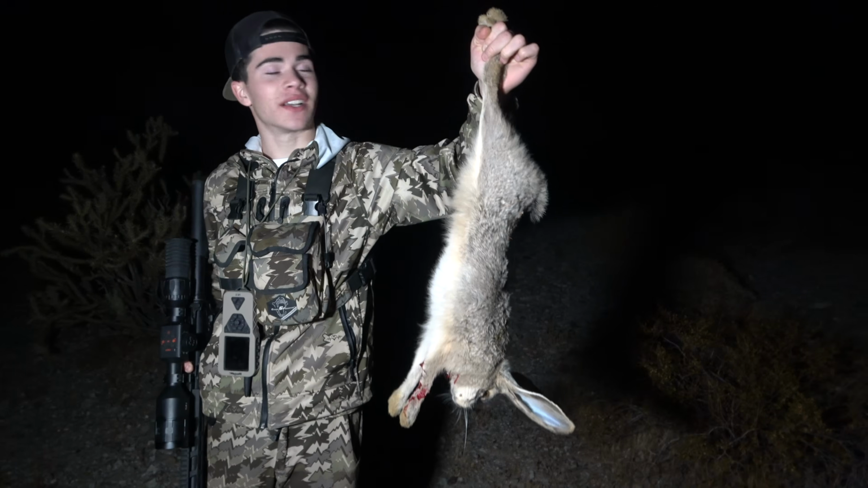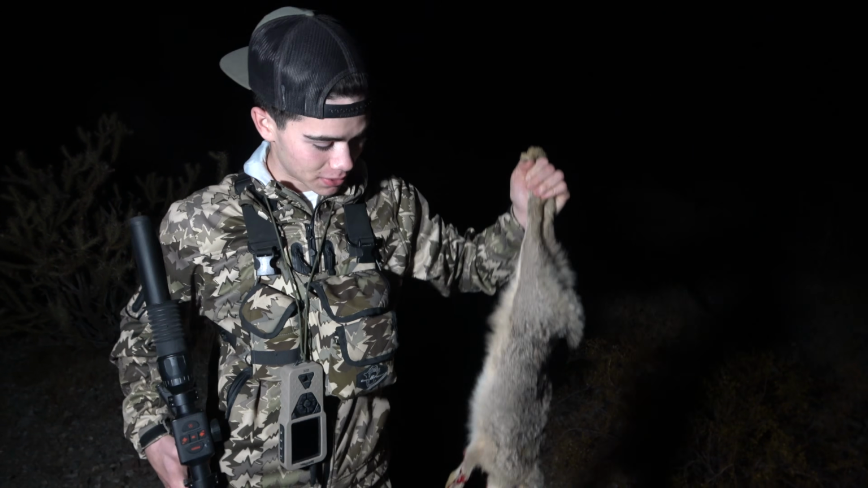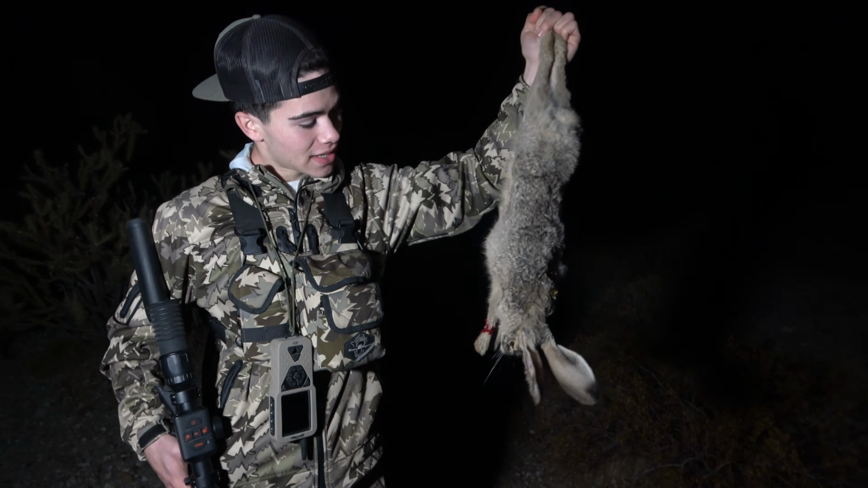We're gonna try a completely different way to cook this than we normally do. I got a crazy idea in my head on how I want to cook this thing, so you guys definitely want to stay tuned for that, because I think it'll taste good, but I'm not 100% certain, and you never know unless you try. So this guy's gonna be amazing. We're gonna clean him up real quick and cook him.